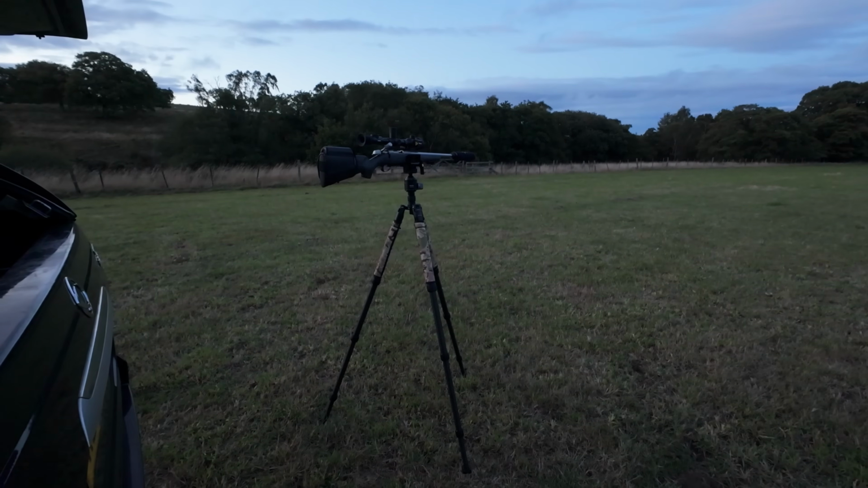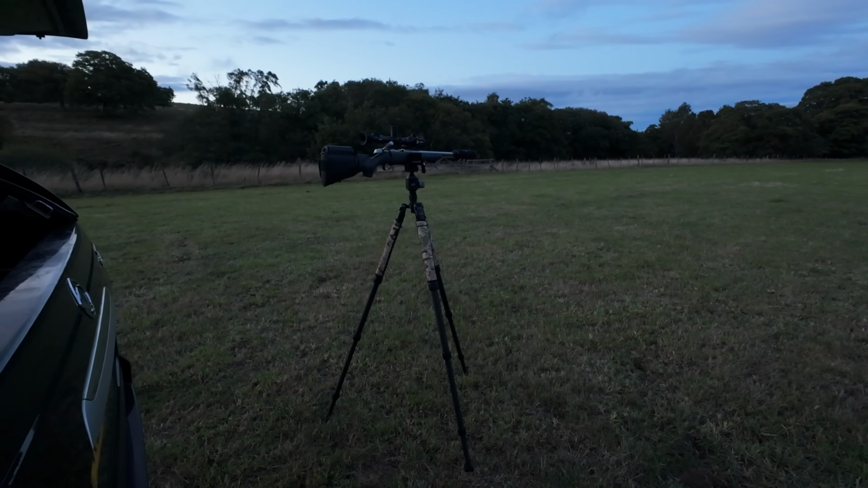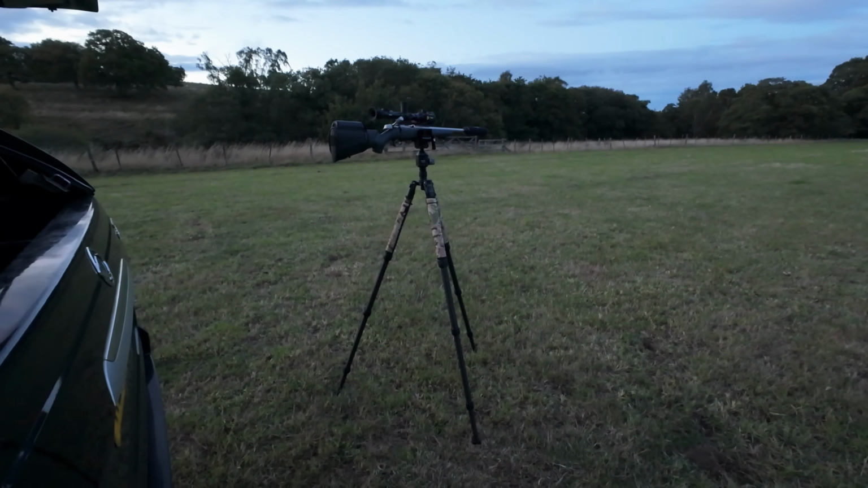Anyhow, it's 243 night tonight, so I'm back out here, but I'm using the new Mambilly ball head on the tripod. You've seen the mammoth tripod that I use. I'll put the actual model number on screen now. And yeah, I've also got the 52mm ball head, which I've put onto it, which has just made it a complete monster. I've got the 243, I've got the ThermTec Aries 2 650L thermal scope on tonight, DPT moderator, the Mambilly tripod, as I said, and the new ball head.